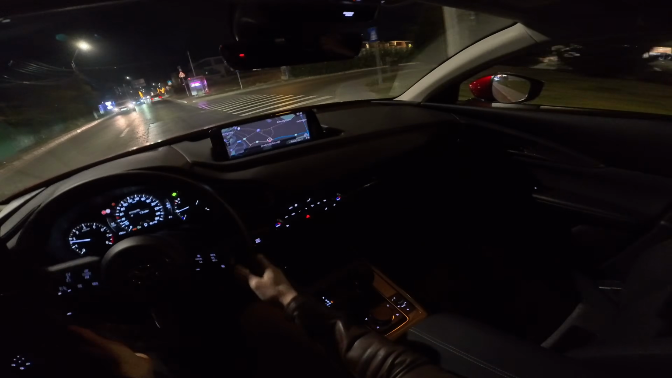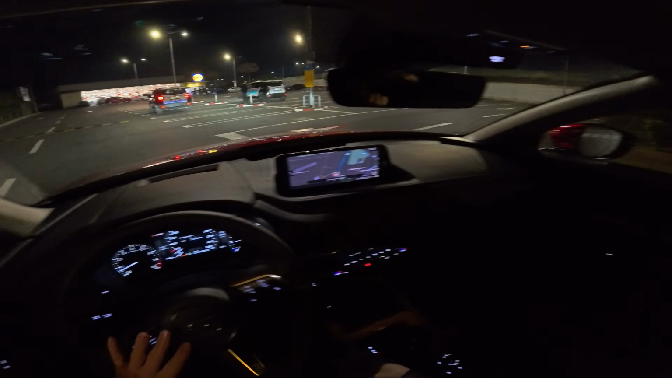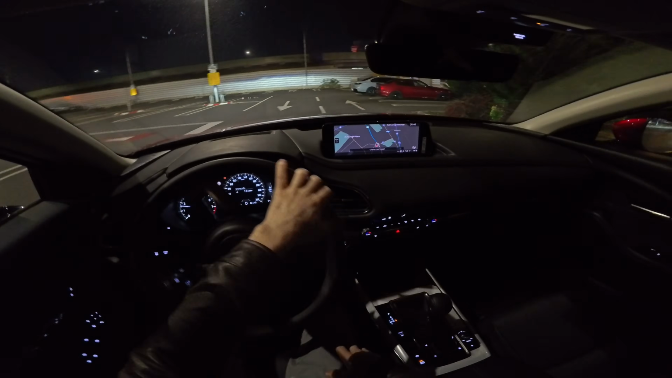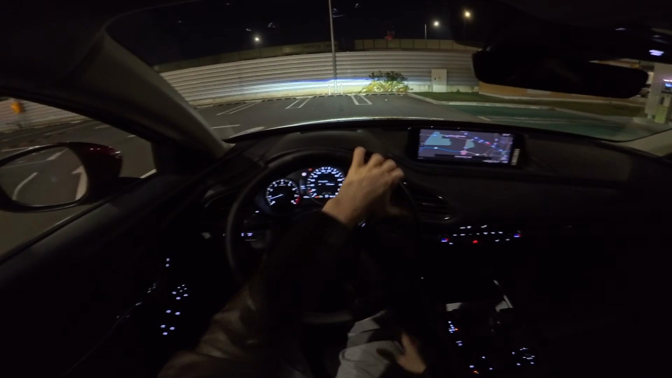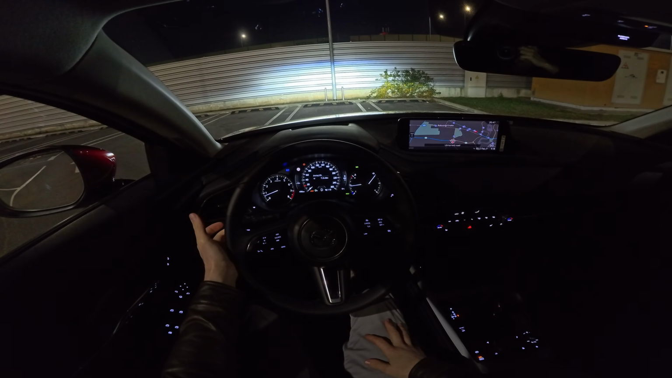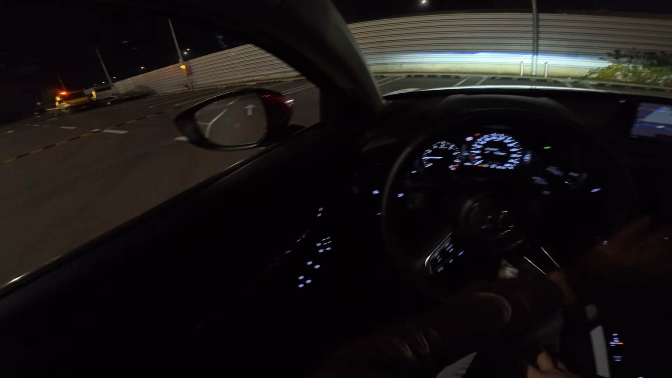The engine in combination with this transmission, it's just perfect. Now let's park around here, guys. Look at the lights. This is the low beam and the high beam. You see the way it looks is just perfectly blending together there.